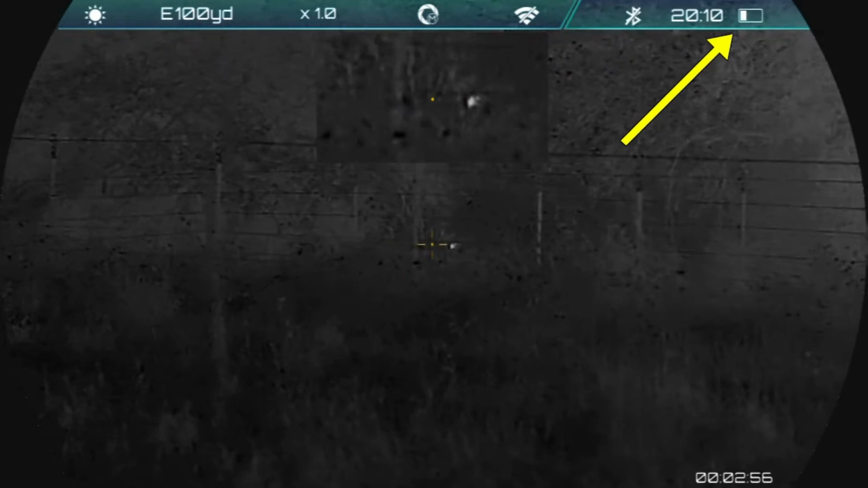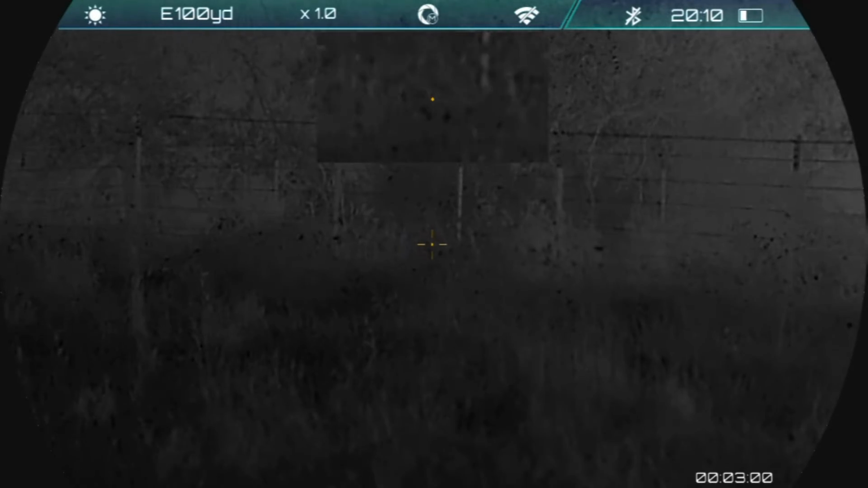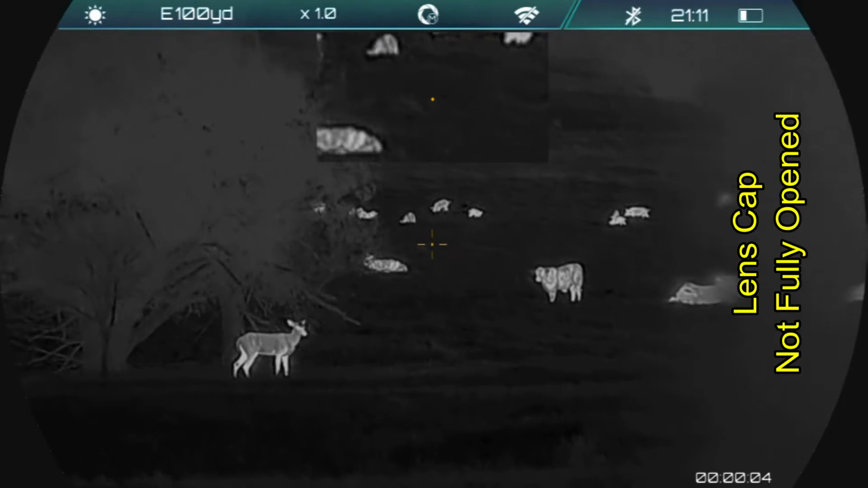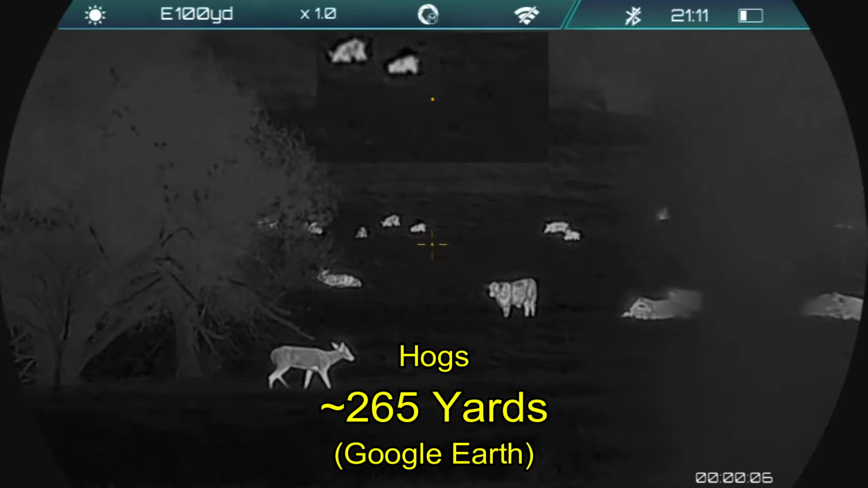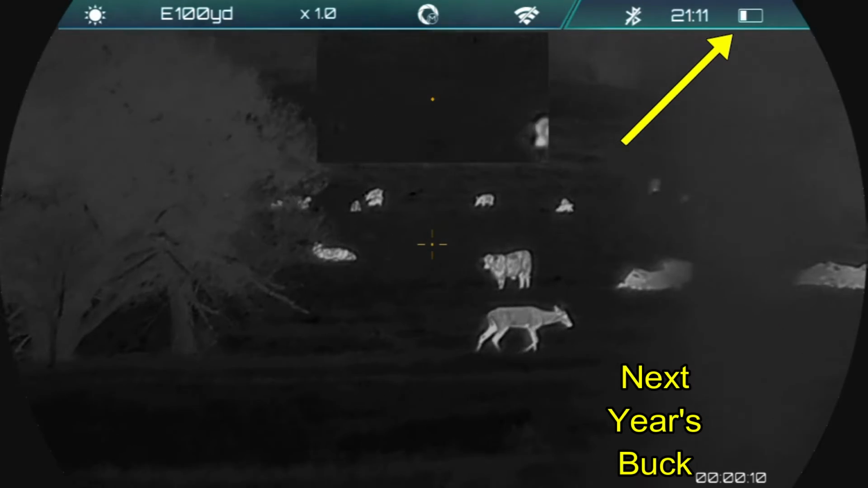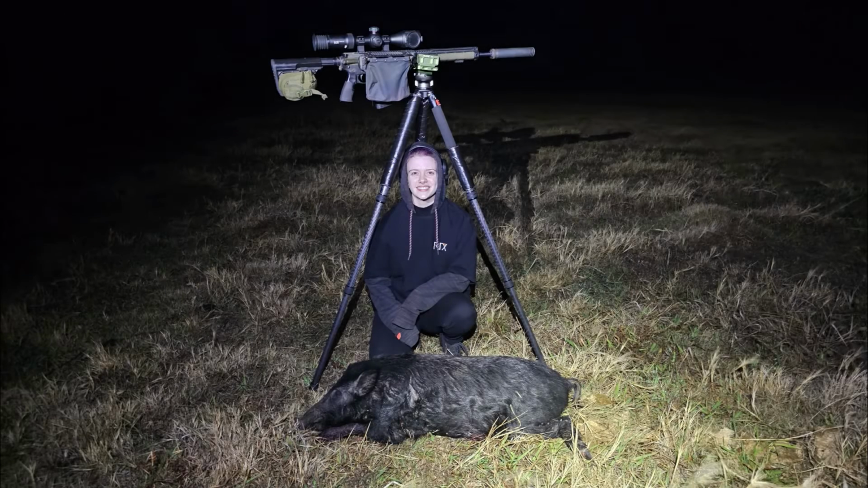Notice the battery meter. This is going to be critical later. The hog ended up disappearing on us, and we ended up leaving the property and coming back a little while later, anticipating where the hogs were successfully, but as you can see, the battery is still quite low and the scope has been on, and this is going to be the last video we get before she takes her hog.